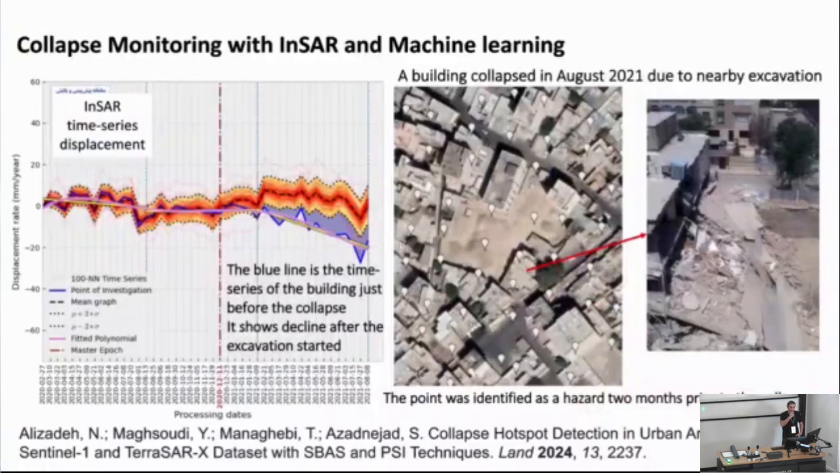This is an example which shows a building that collapsed in August 2021 due to nearby excavation. There was some excavation going on here, and the building collapsed after some time. And when we plot the time series of that point, we can see that after a certain point, this is actually where the excavation started, we can see a decline in the time series displacement of that point. And using this algorithm, we were able to flag this point as a hazard about 2 months before the collapse.